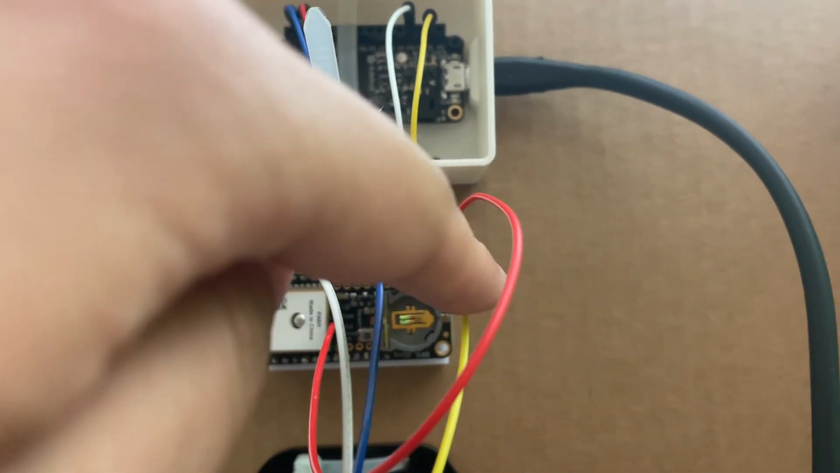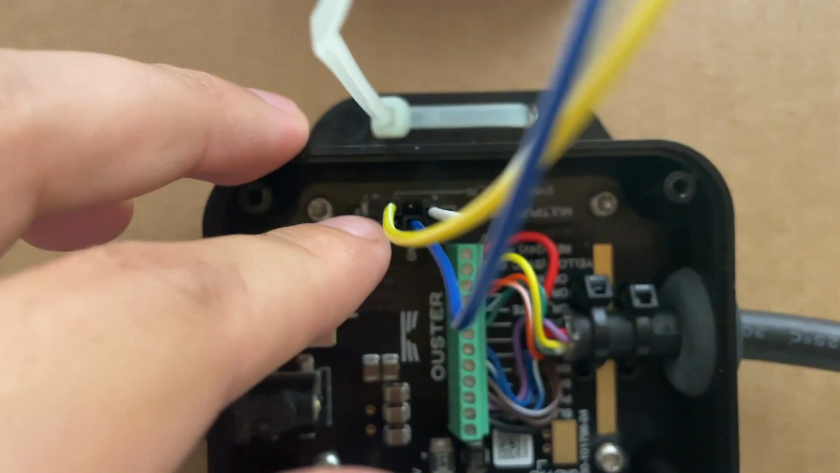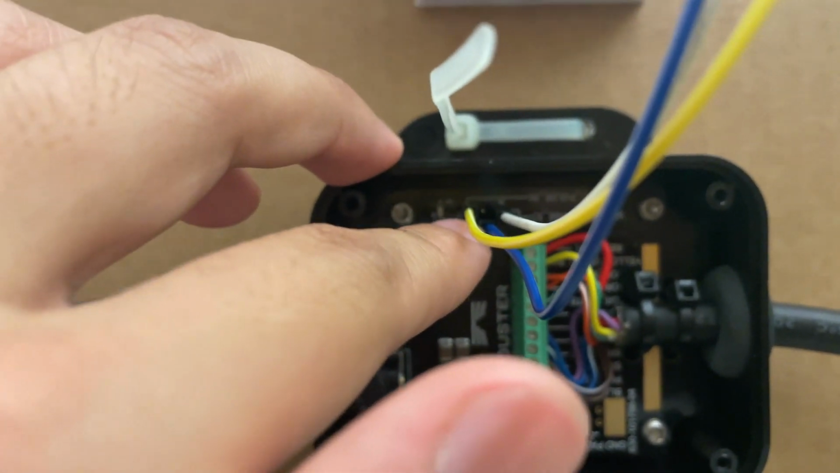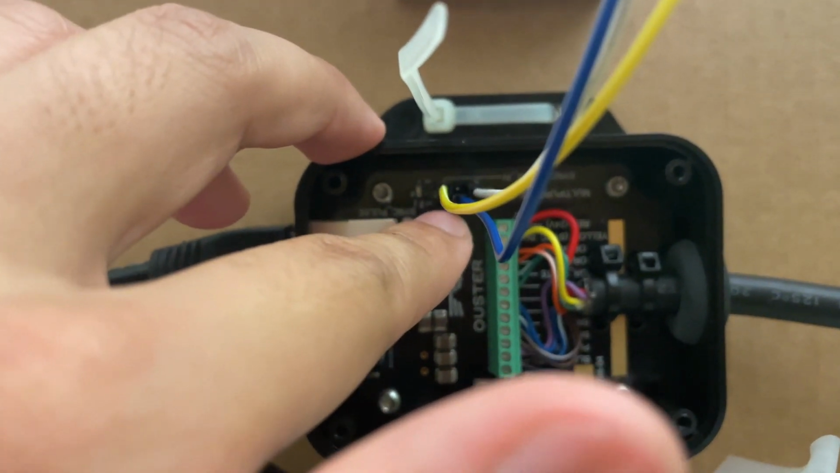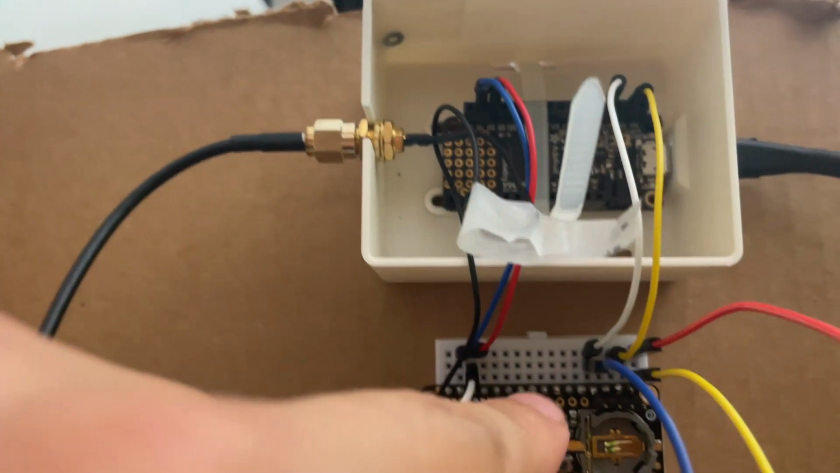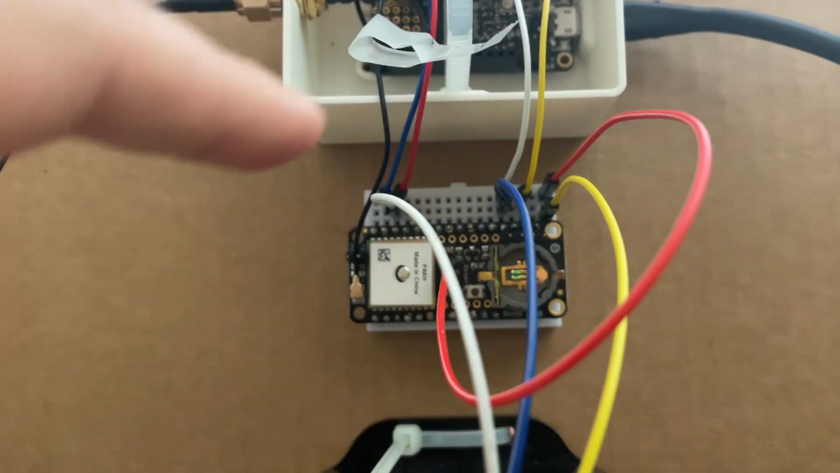Anyway, this red connects to this yellow, and this yellow connects to ultimately the Ouster board here. So this is the sync pulse in spot in the Ouster interface board, I believe it's called. And then the blue here is the ground, so that's connected to the same ground that the microcontroller is connected to, the ground in the Featherwing, the GPS sensor.